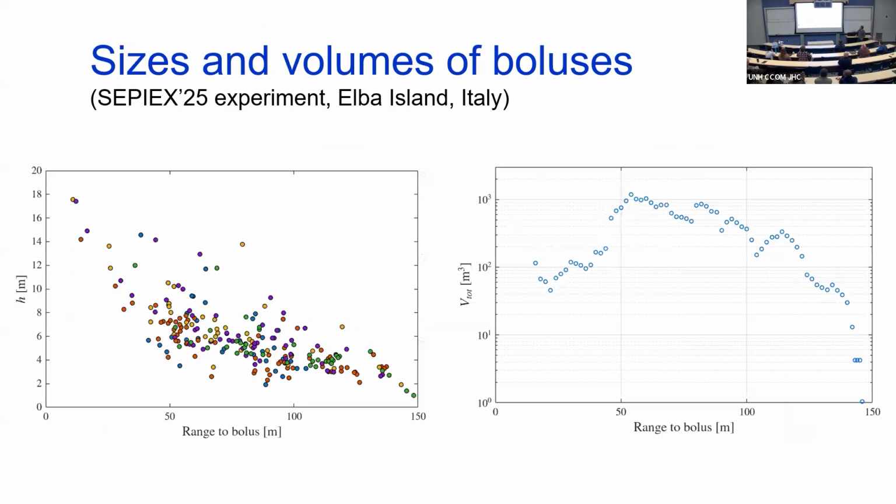These are the heights versus range to that acoustic lens or bolus, and you can see just what we kind of expect. Looking upslope, they're large when they first form, and then they become smaller and smaller and smaller, and eventually kind of go away, just like in the movie.